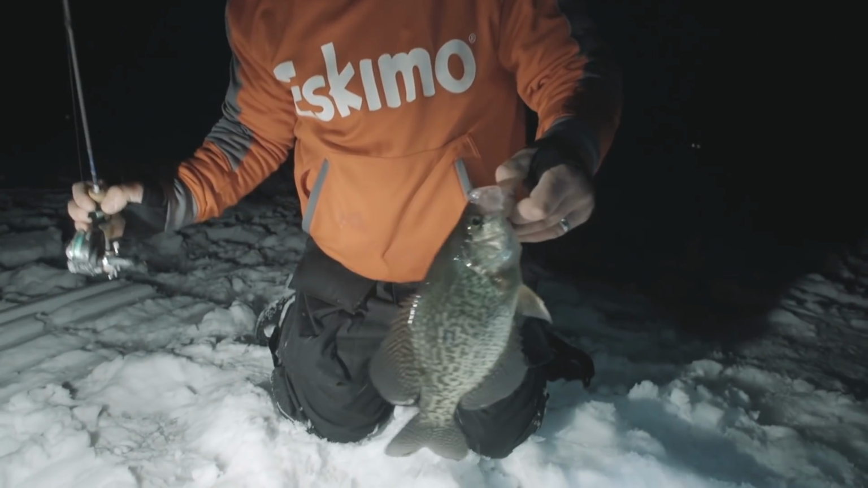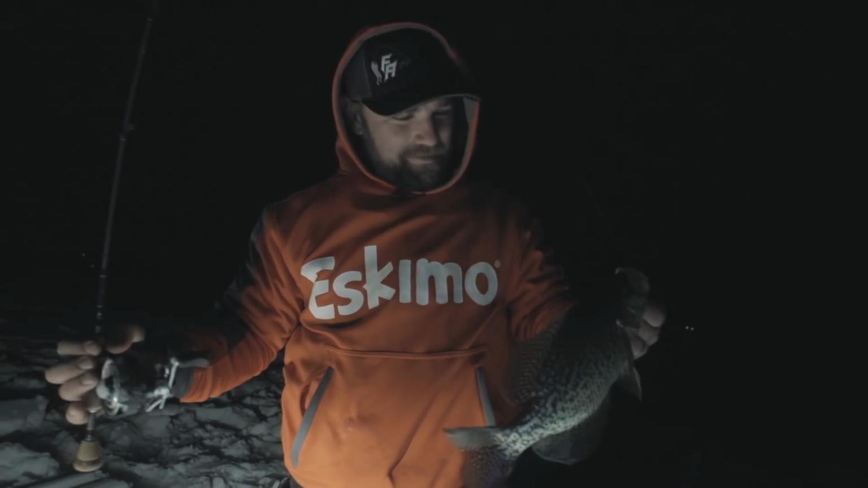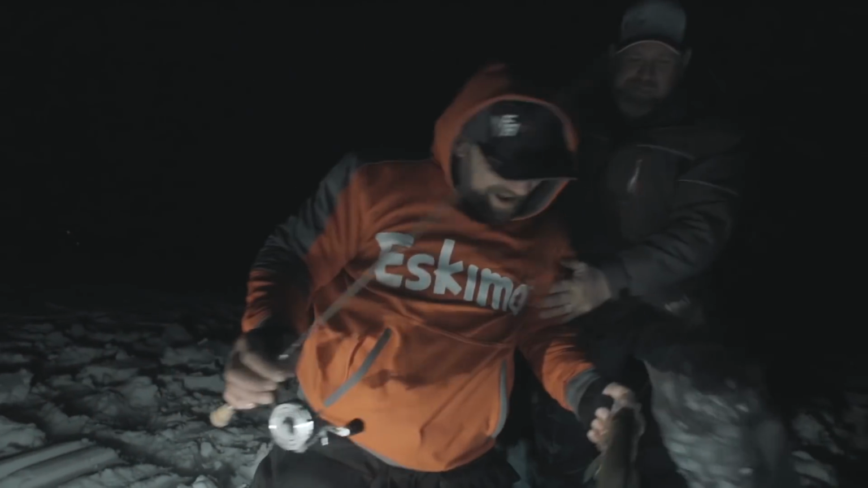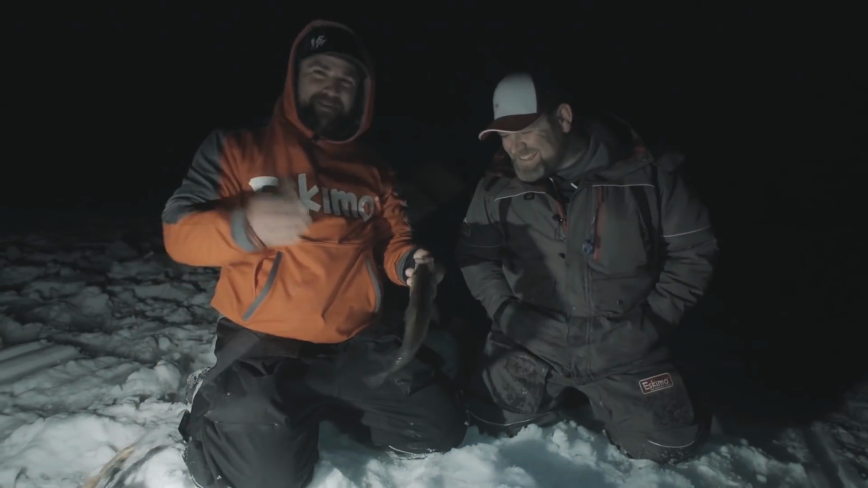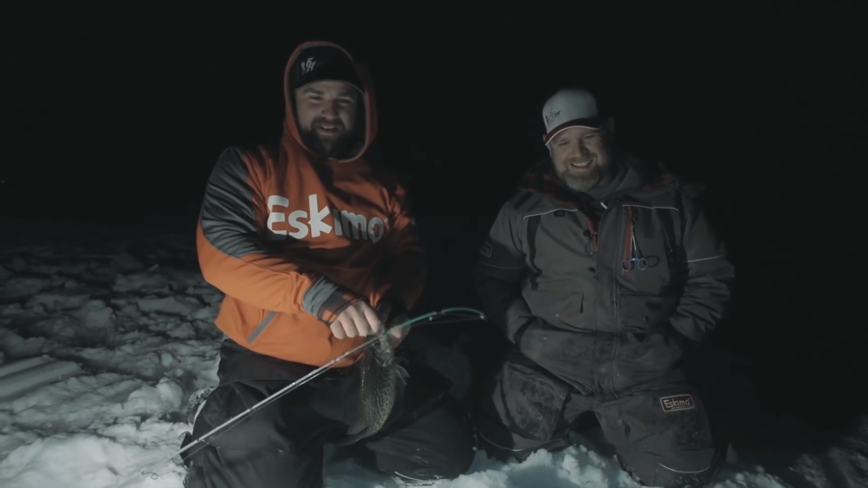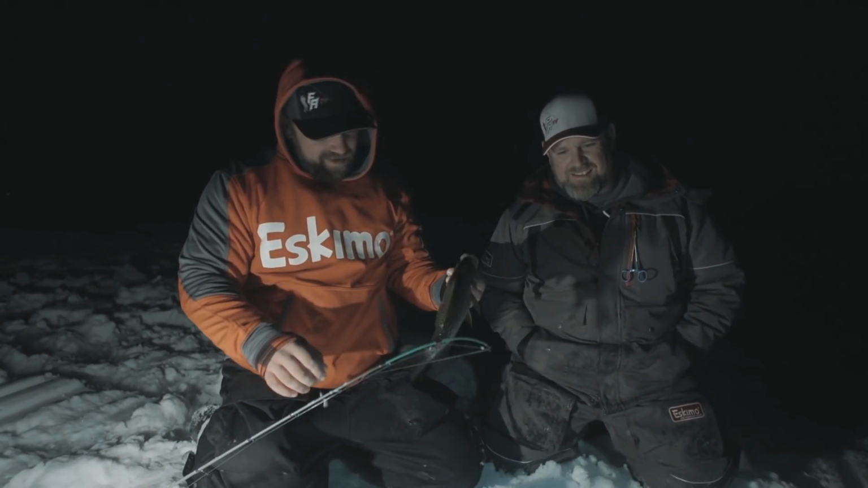What a giant. We've said that a lot, but where else can you come? You're supposed to be packing up! I don't want to pack up! This is the best crappie bite I've ever been on, and I've been on some phenomenal ones, but this one, hands down, takes the cake.